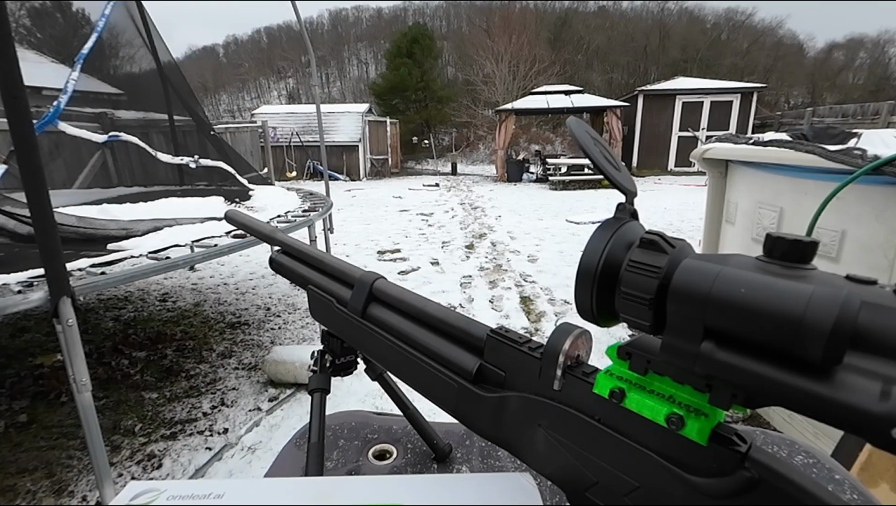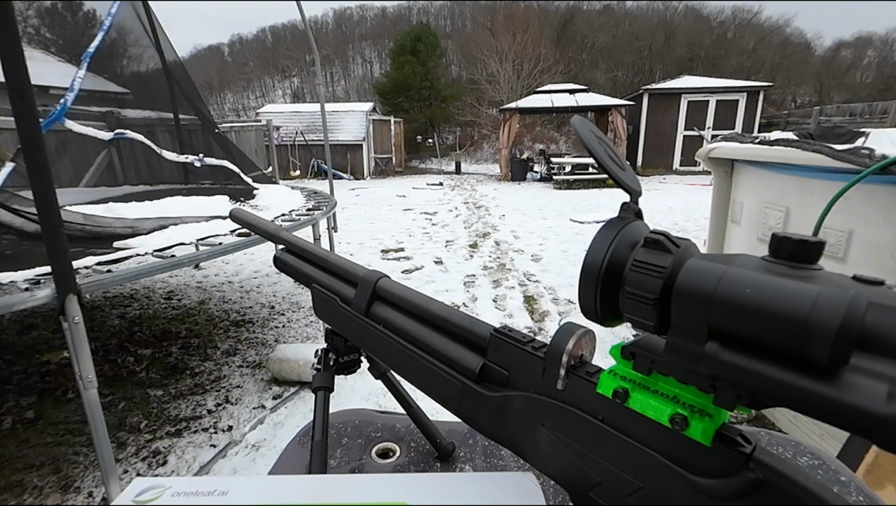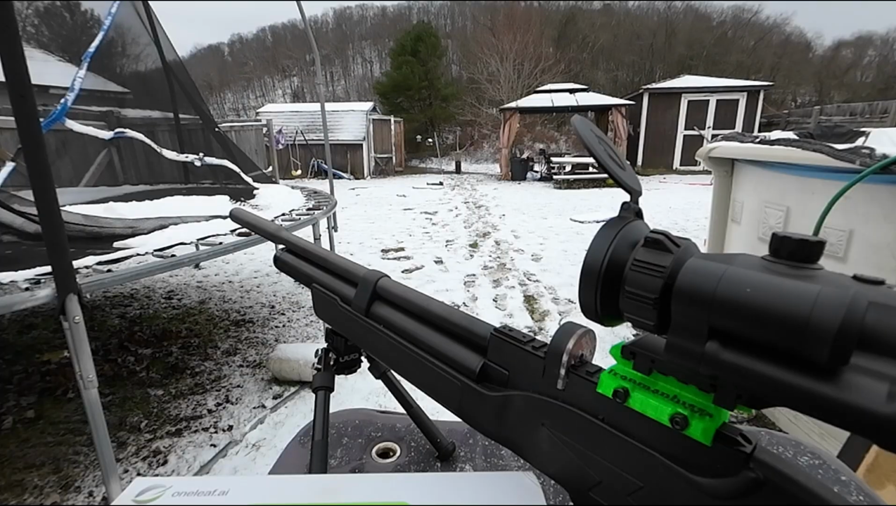I'm going to use the hot sun flash. I'm going to show you the color profiles. I'll show you my deer footage I got, and I'll show you something else that's really cool. We're going to start off with something really cool.